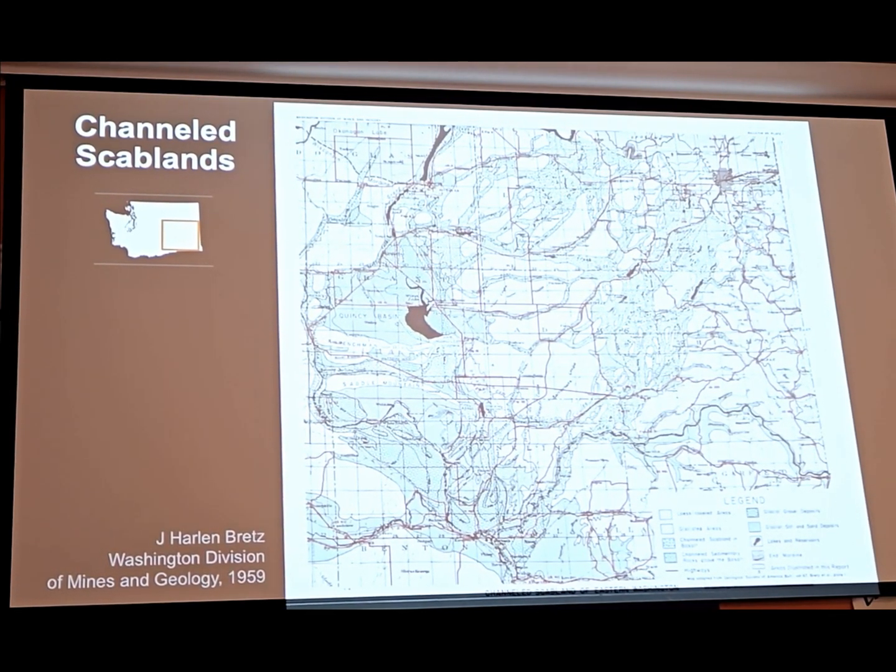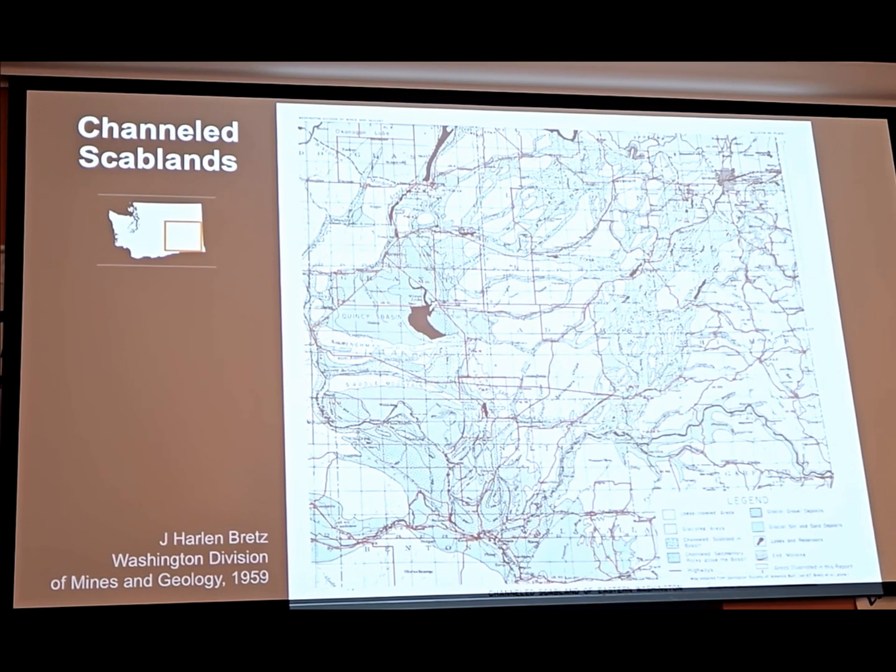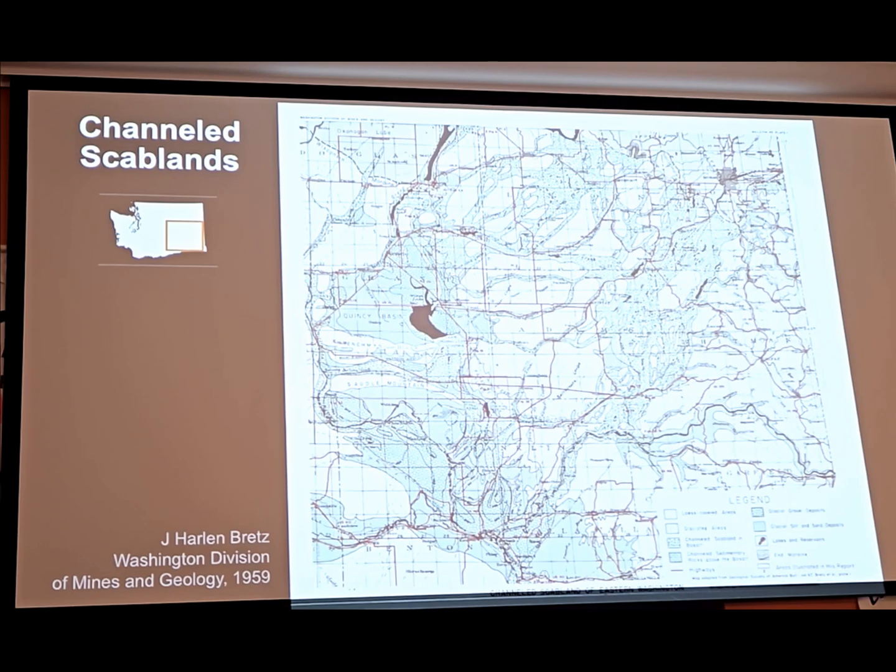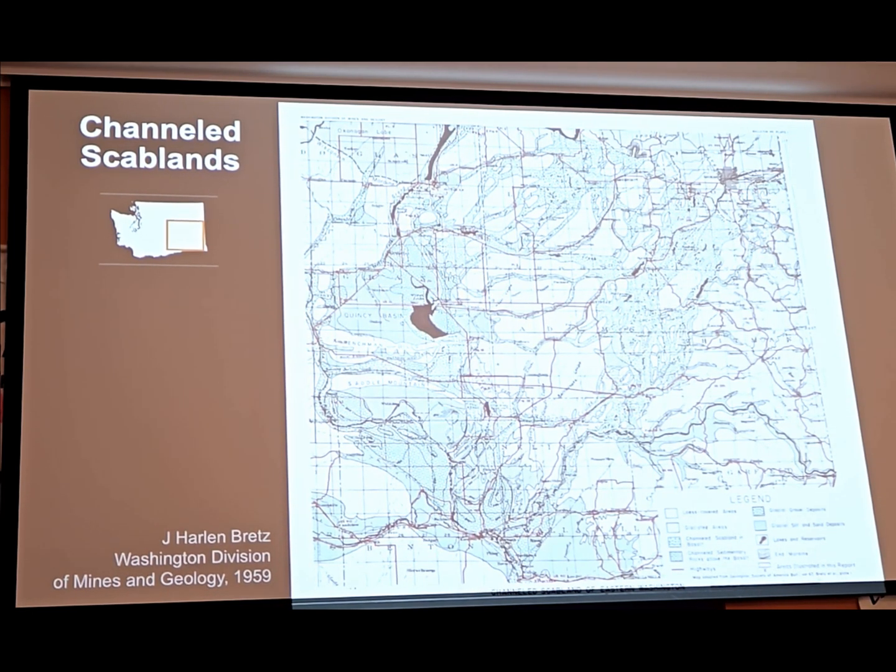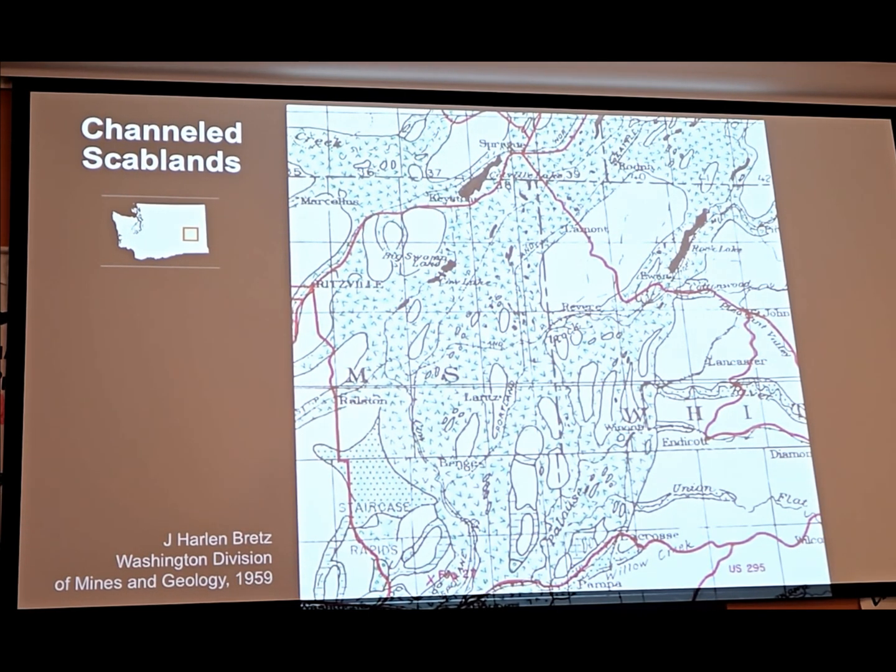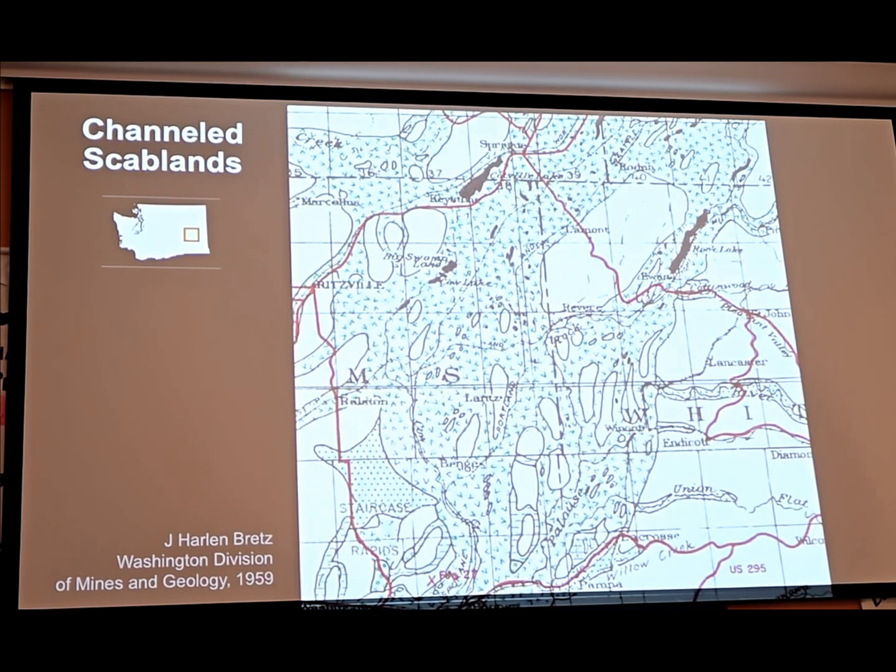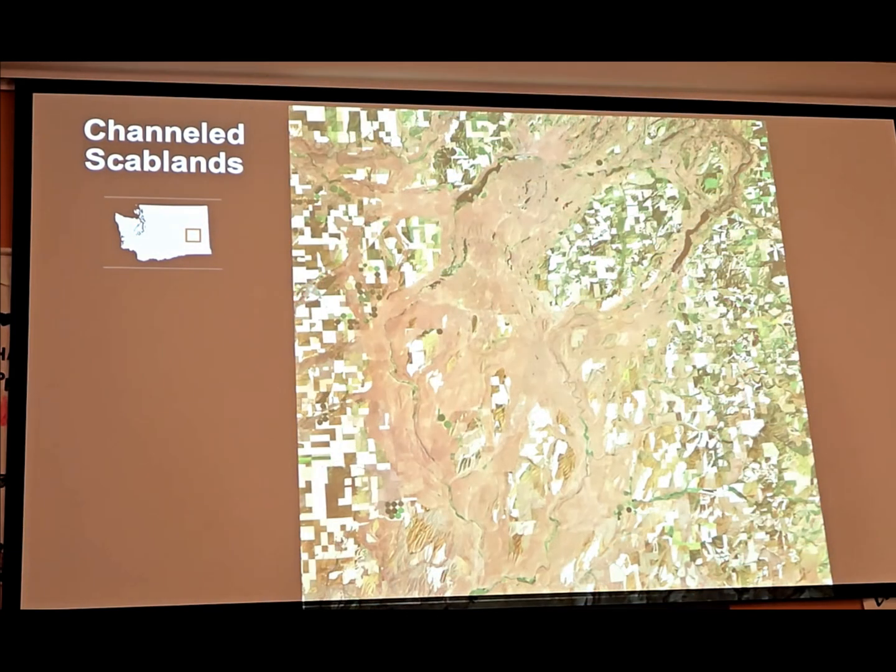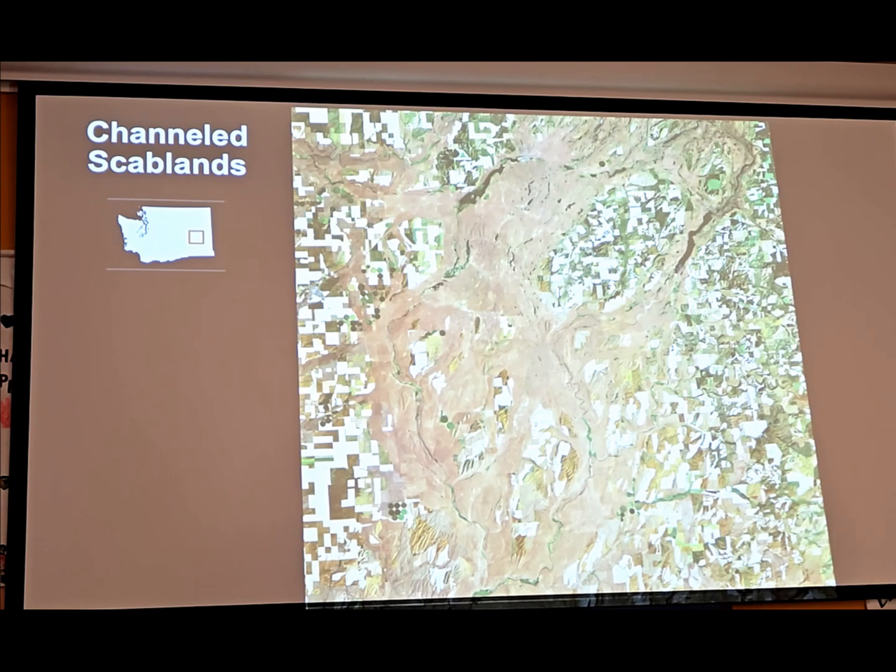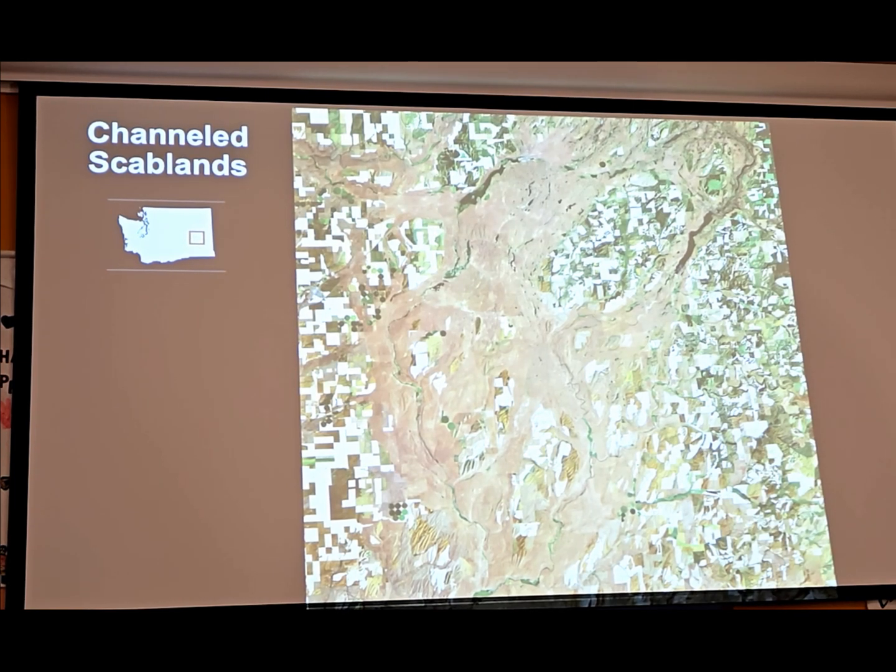So this is Bretz's 1959 channeled scabland publication map showing the scablands and loess-covered areas in eastern Washington. We'll zoom in a little bit here. And this is the Cheney-Palouse scabland tract, kind of east of Ritzville, if you're familiar with that area. And this is a photo of that same area. And you can see those channels show up really well in a photo.